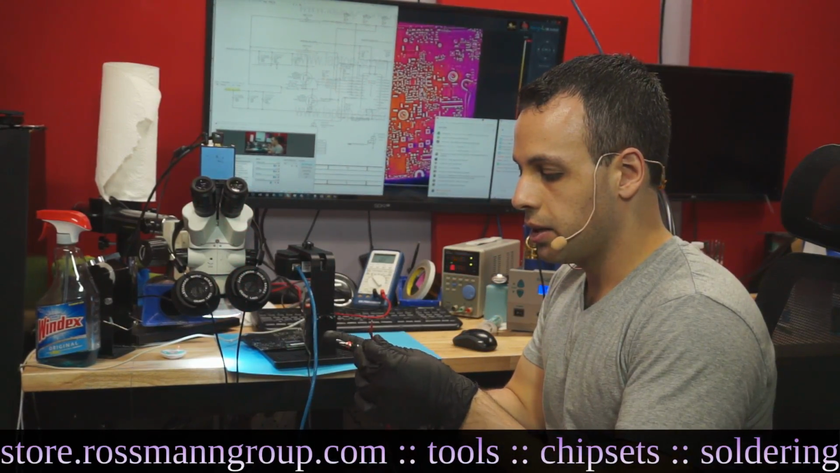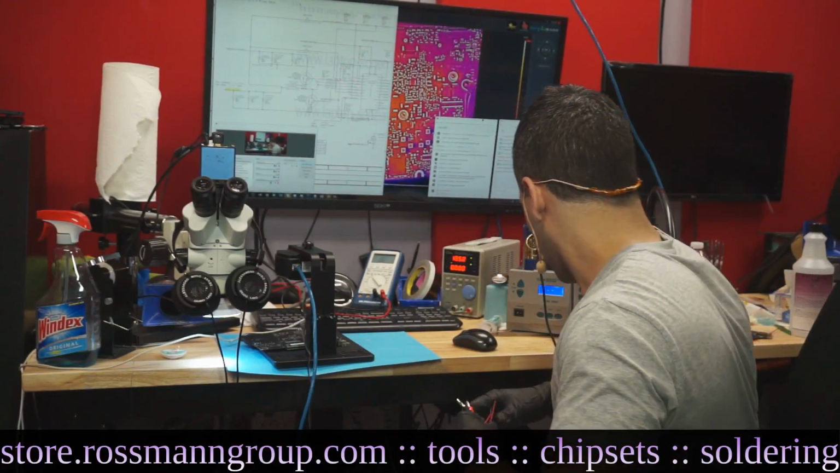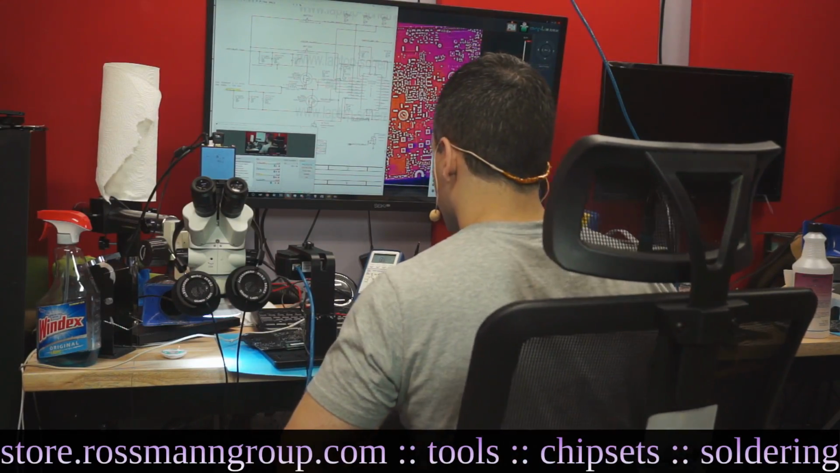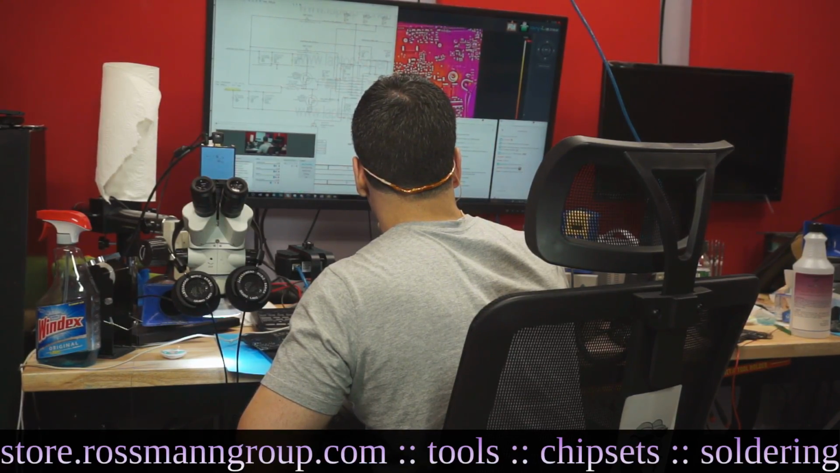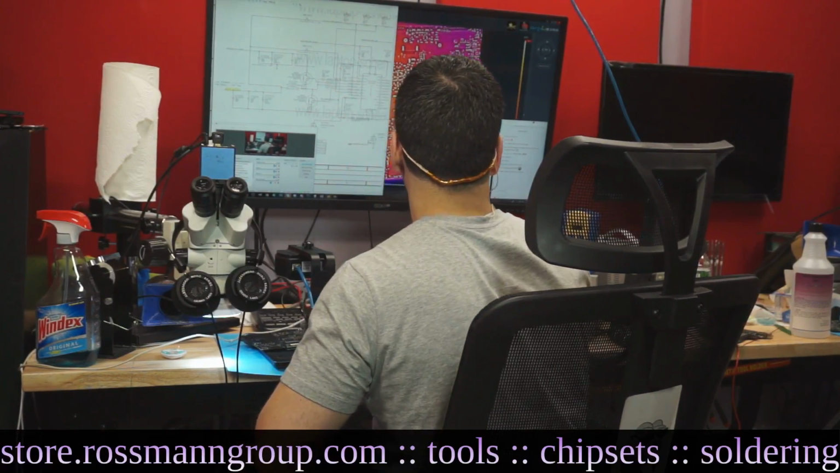So I'm going to solder it on there. I'm going to solder one end to ground and the other end to PP5ES3, and we're going to see if we notice anything getting warm. So let's get that started. And obviously I'm going to change the voltage on this so that it is not at 18 volts, because if I send 18 volts into the 5-volt rail, well, that's just not going to go well.